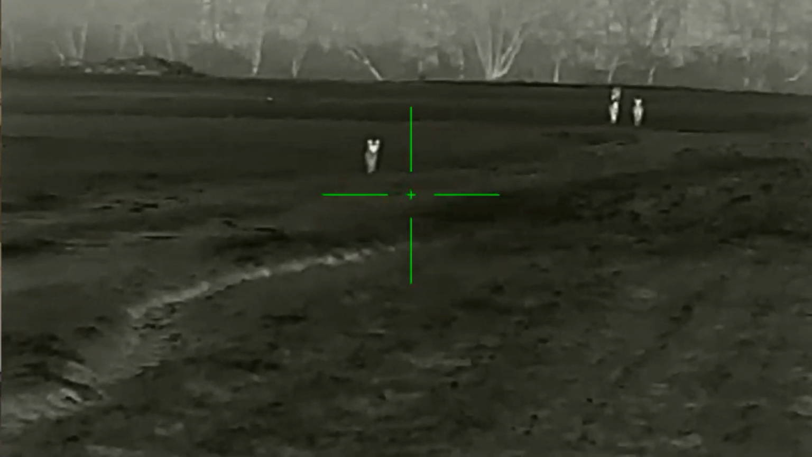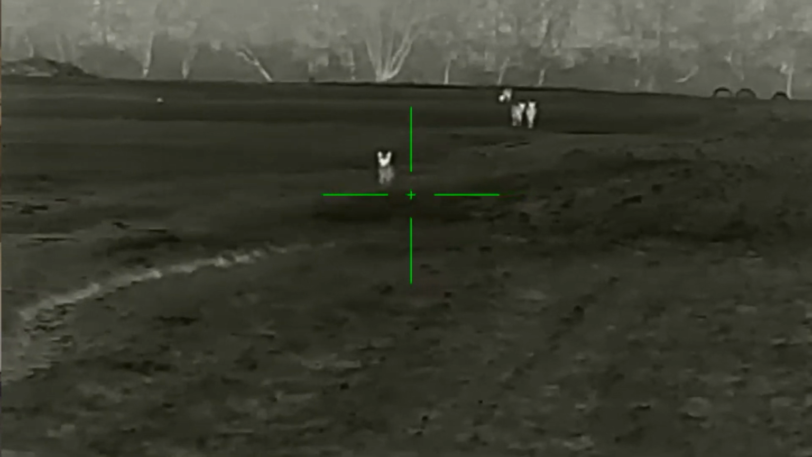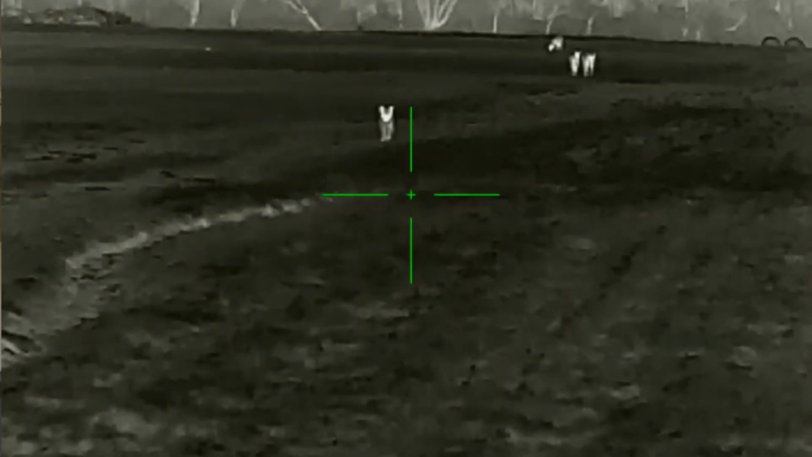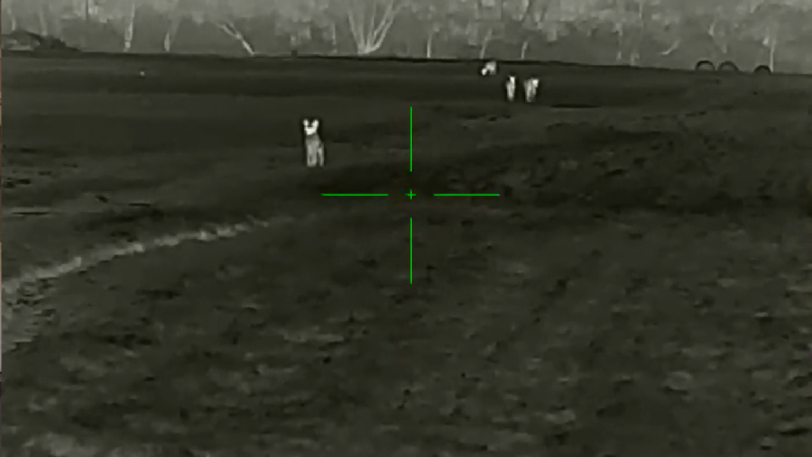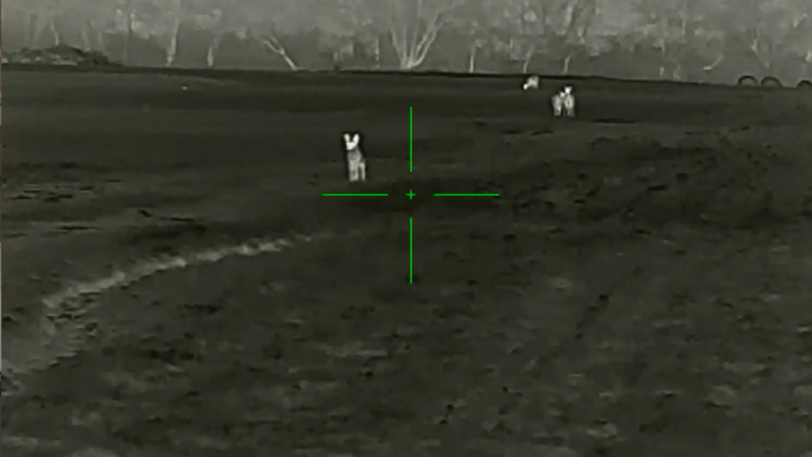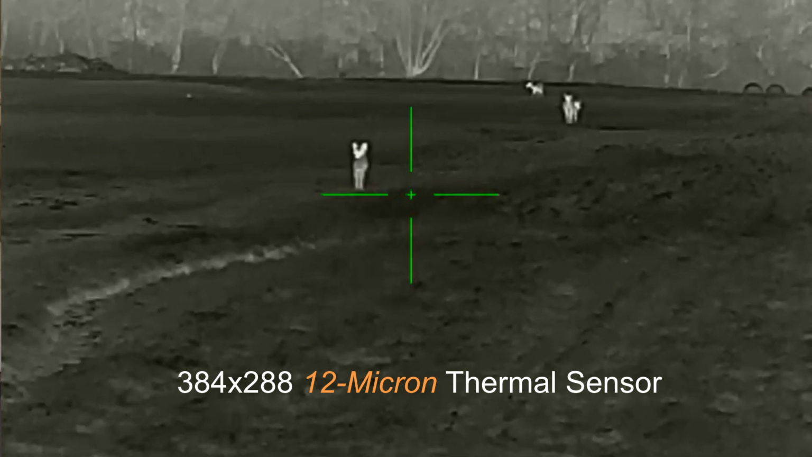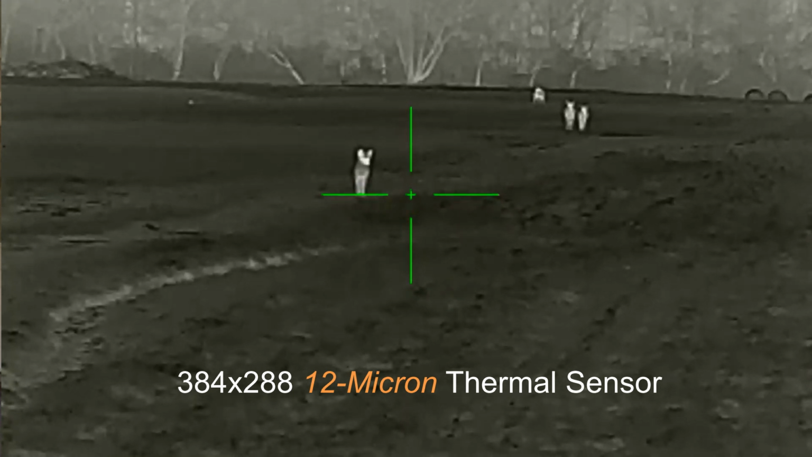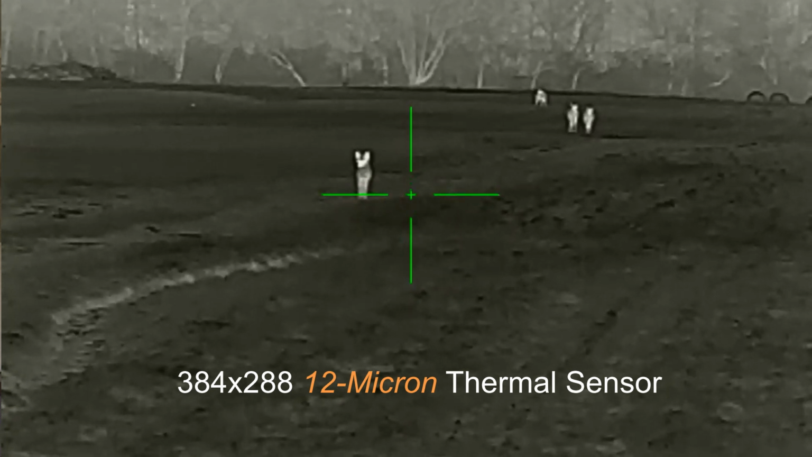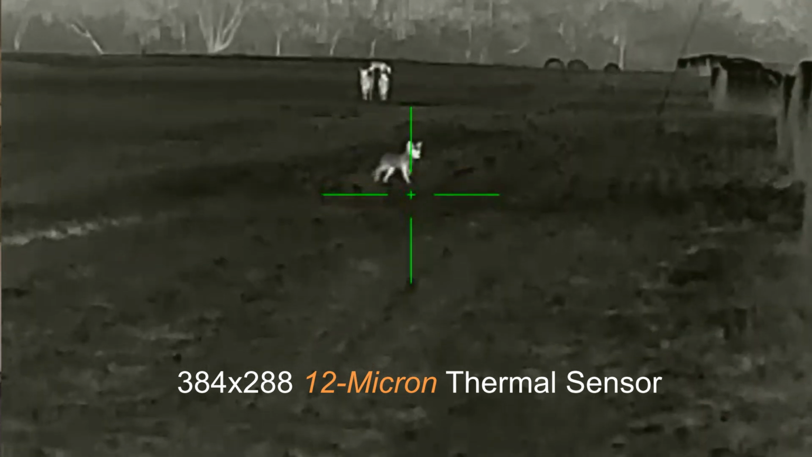The best thing about this scope, what bumps it up to make it a Super Hogster over the other models, is the thermal sensor. This is a 384 by 288, 12 micron thermal sensor in this optic. It's much more clear than a standard 17 micron processor that comes in the other Hogsters and most scopes that are in this price range. This scope runs about $3,100, give or take a few bucks, and you get a lot for your money.